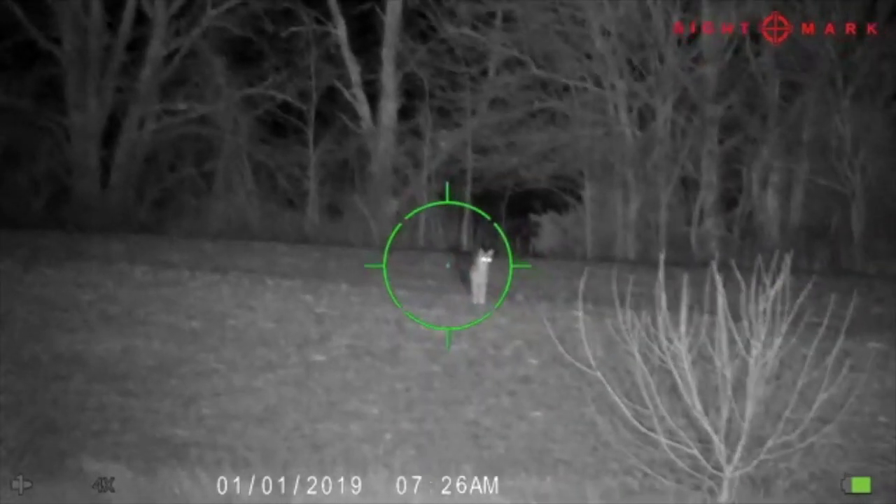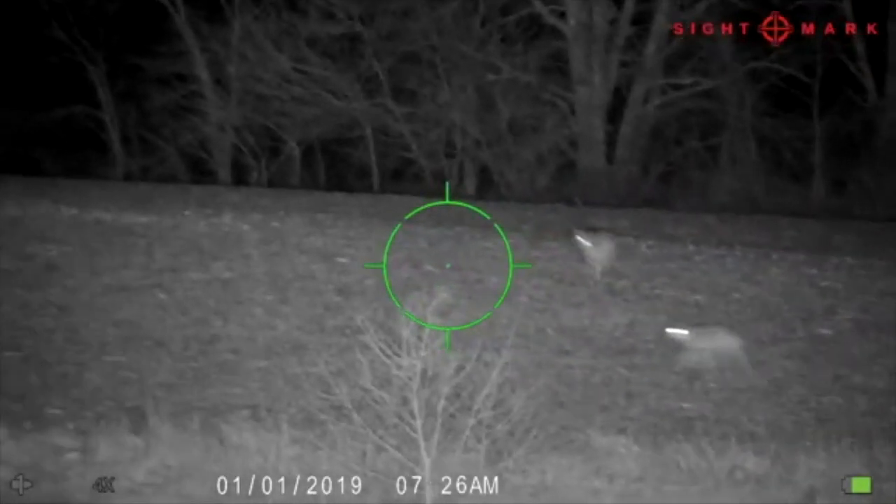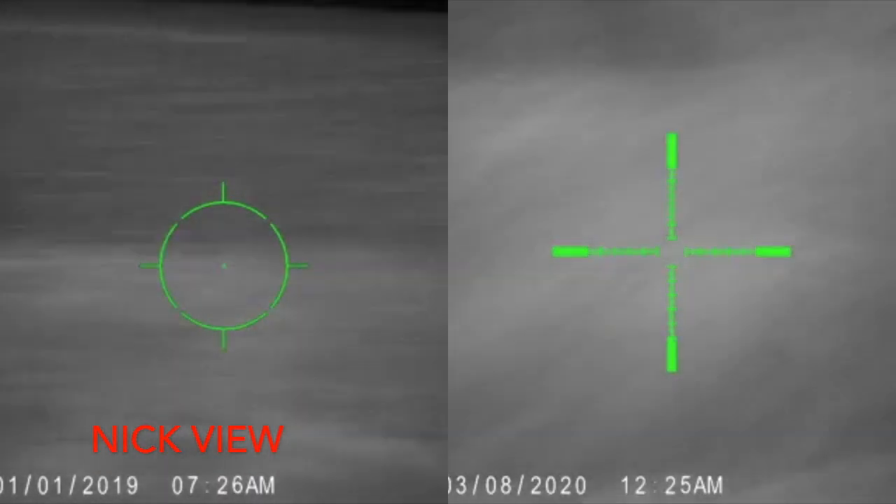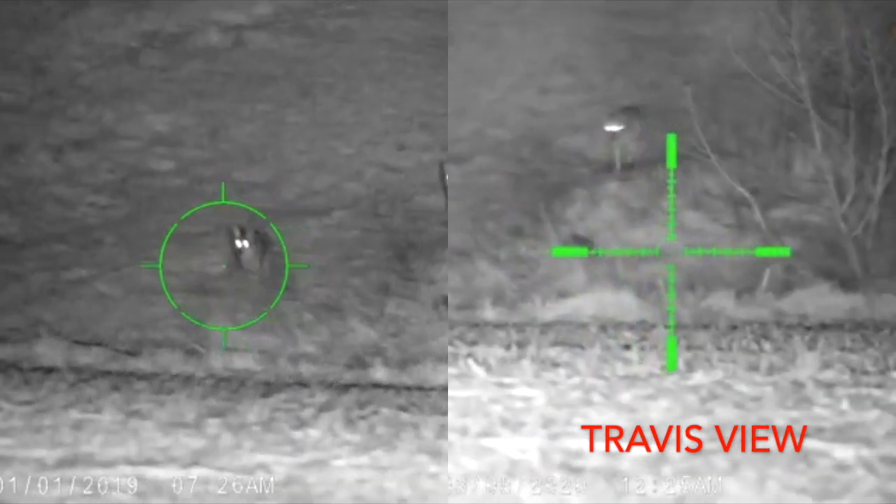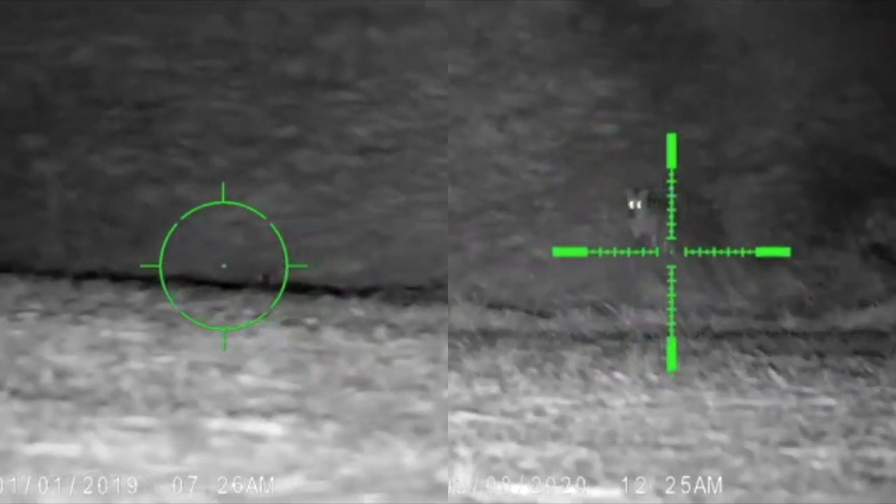On a string. They're coming directly to us. 3 of them. They come in down through the waterway, 110, 120 yards. They pop up over the hill, and we did the countdown and dropped them. We dropped 2 of them right off the bat. Mine goes in and does its last death leap. Leap of faith, I guess.